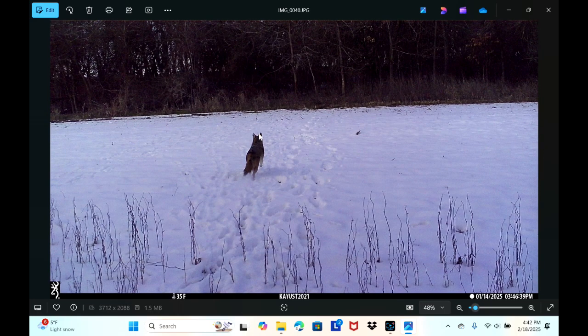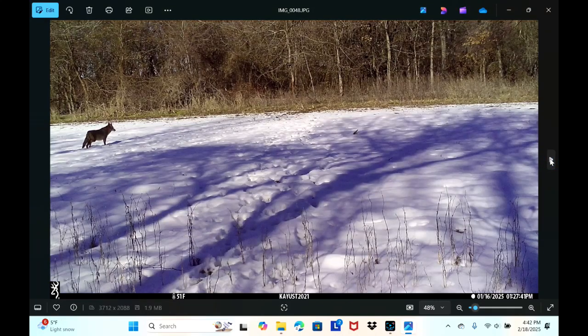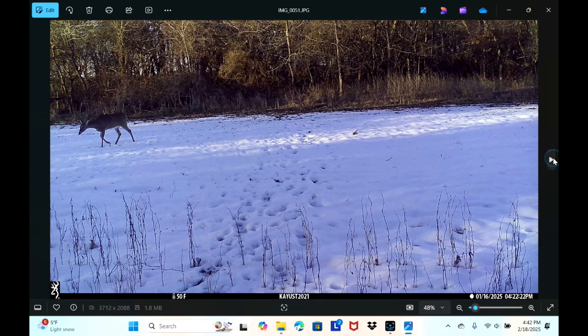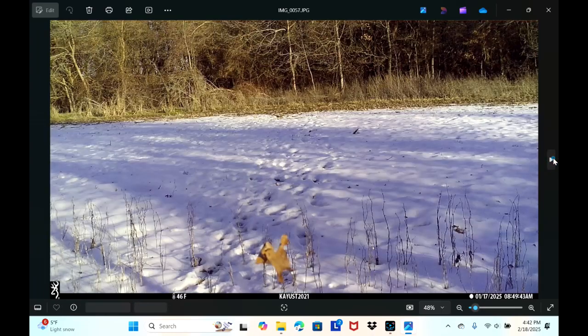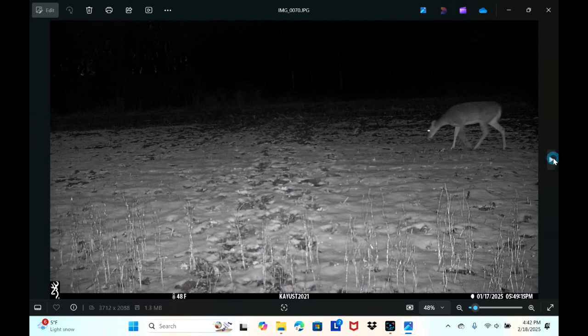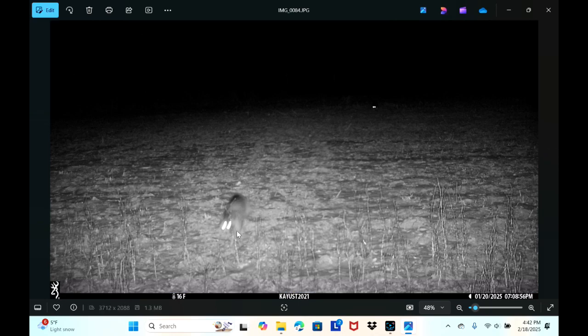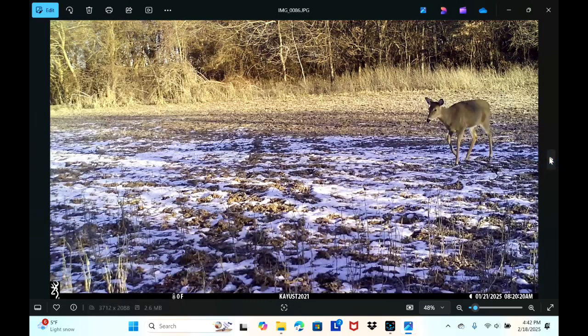Coyote, big old healthy coyote running across there. Little buck. The coyote again. Big healthy one. Moving out across. Does. Doe running. What is that? I can't tell if that's, might be a bobcat. I'm not 100% sure. There's another set of eyes back here, so maybe a raccoon. I'm not sure. It's blurry.